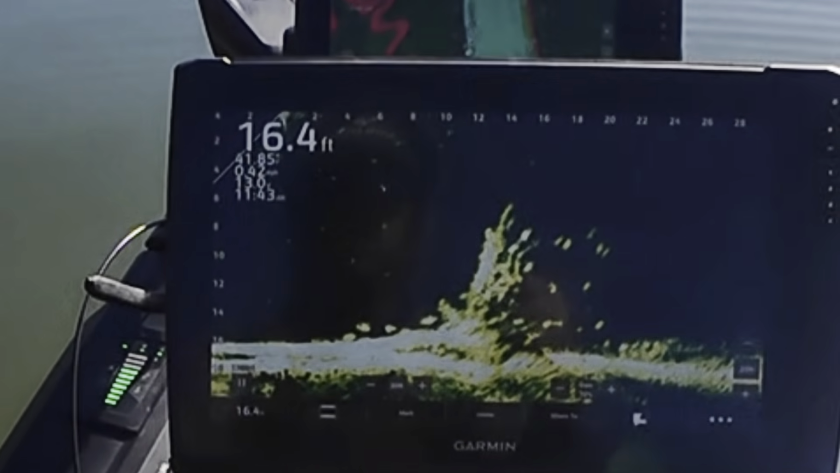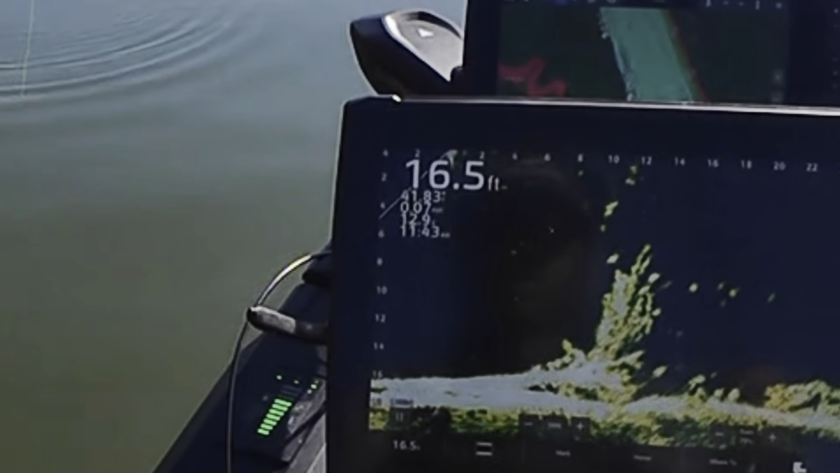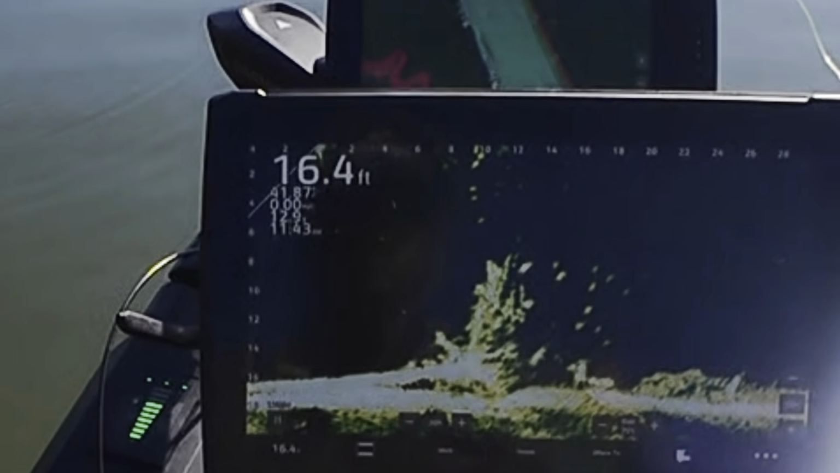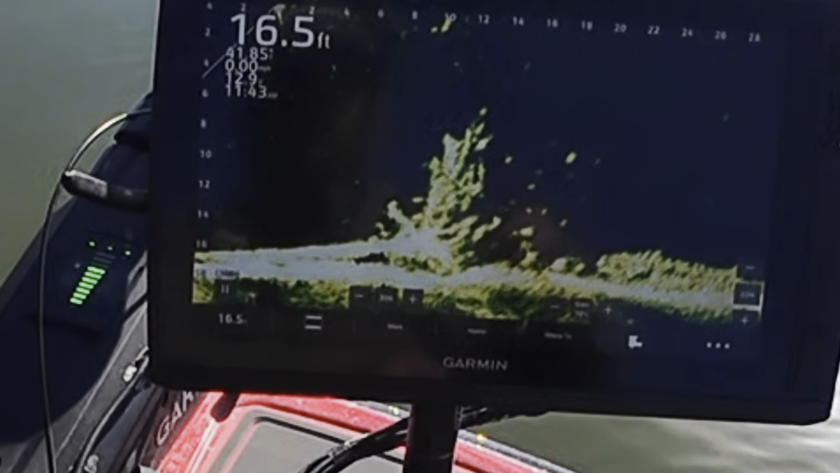There's a piece of structure right there. Looks like a root ball of a tree laying down. Yeah, that's exactly what it is. The tree laying down on the bottom, and that's the root system there, and that's what we refer to as a root ball. Whole bunch of fish around it, bunch of little ones.